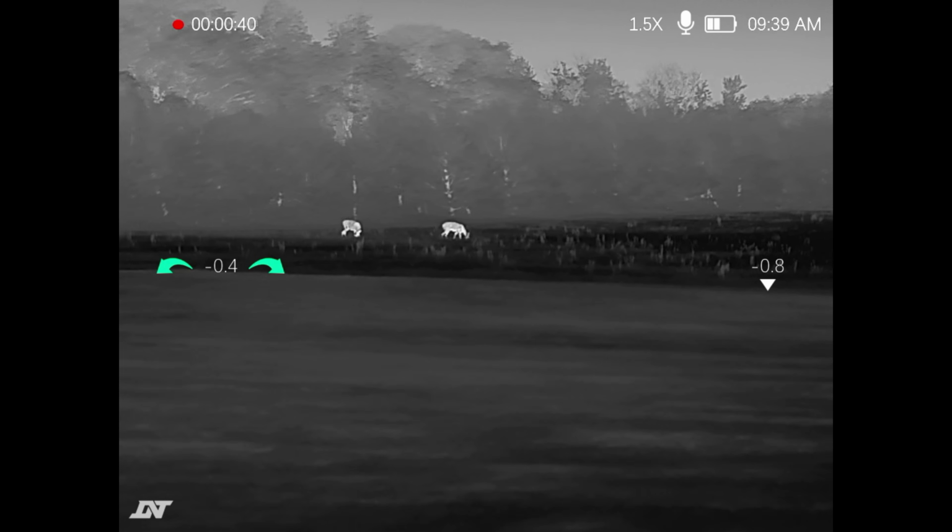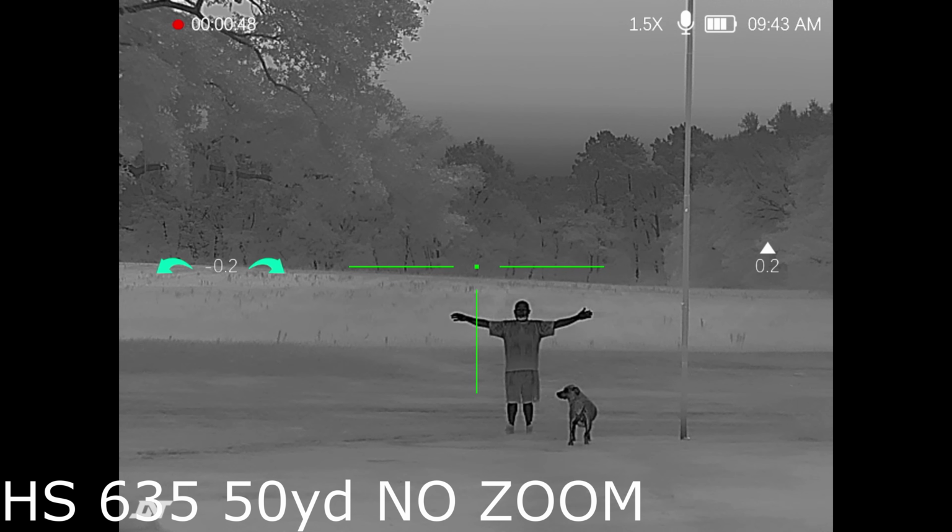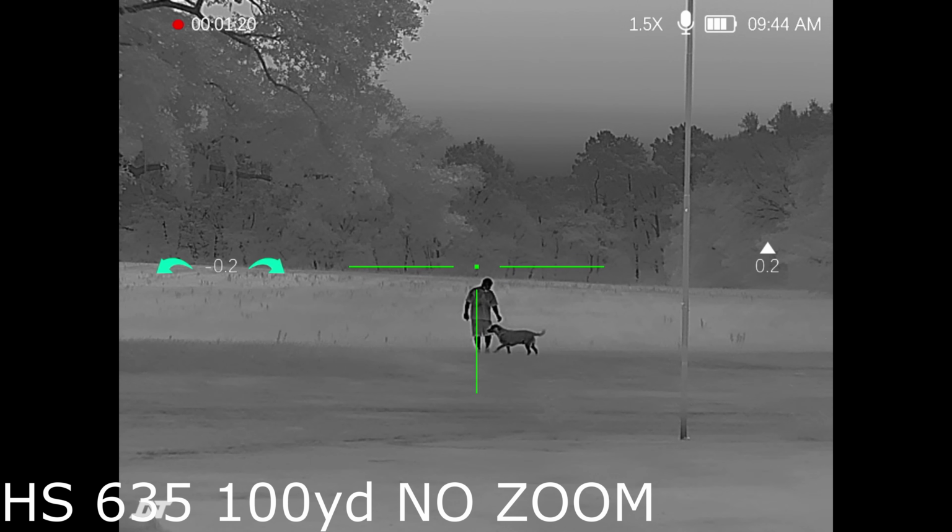So let's do some range testing here. This is me, again, not on a rifle. This is just sitting on the counter, just handheld, 50 yards, no zoom. That's what's going to get you your clearest picture and what I prefer, your widest field of view, which is really good for scanning around. I brought my dog with me so you can see maybe what a coyote-sized animal looks like. There's us at 100 yards.